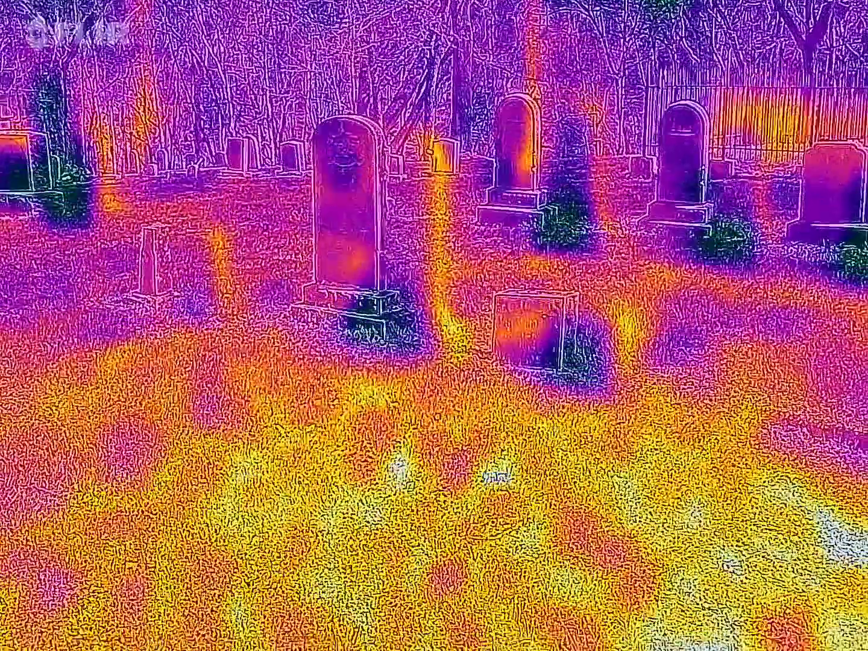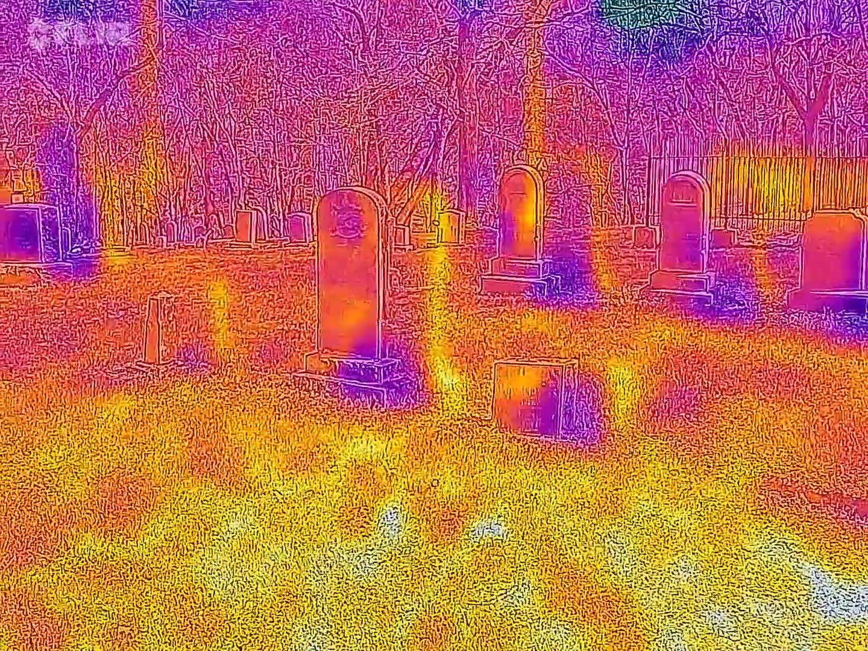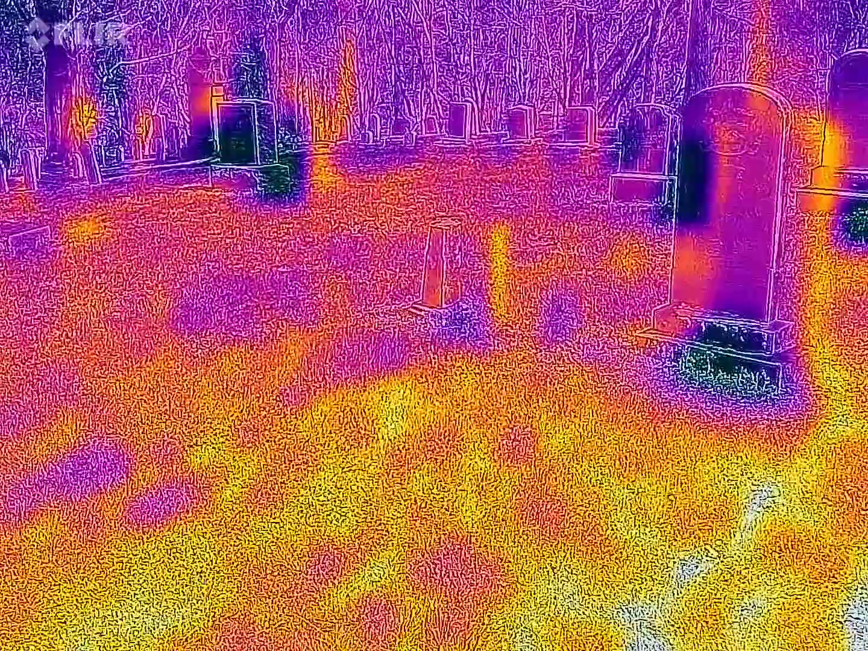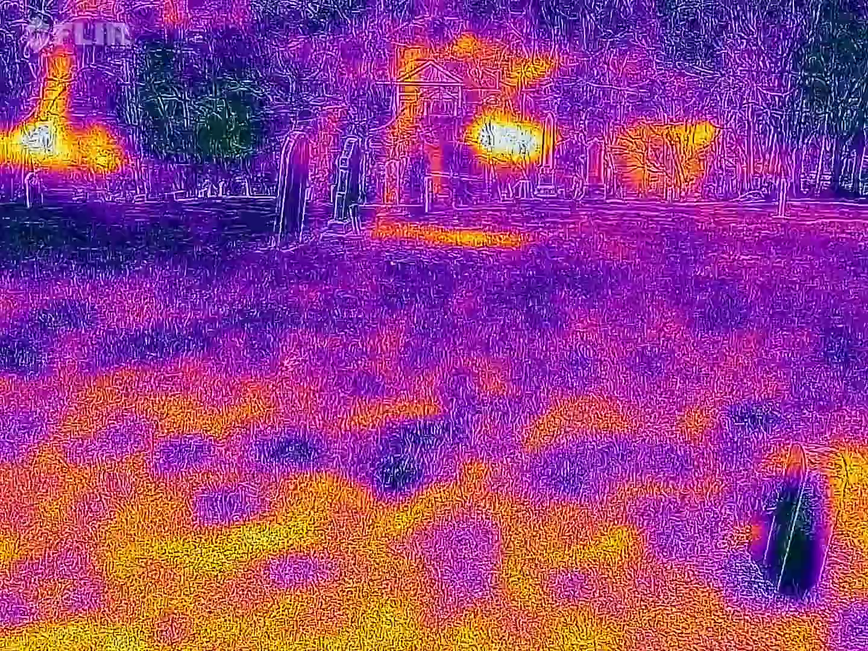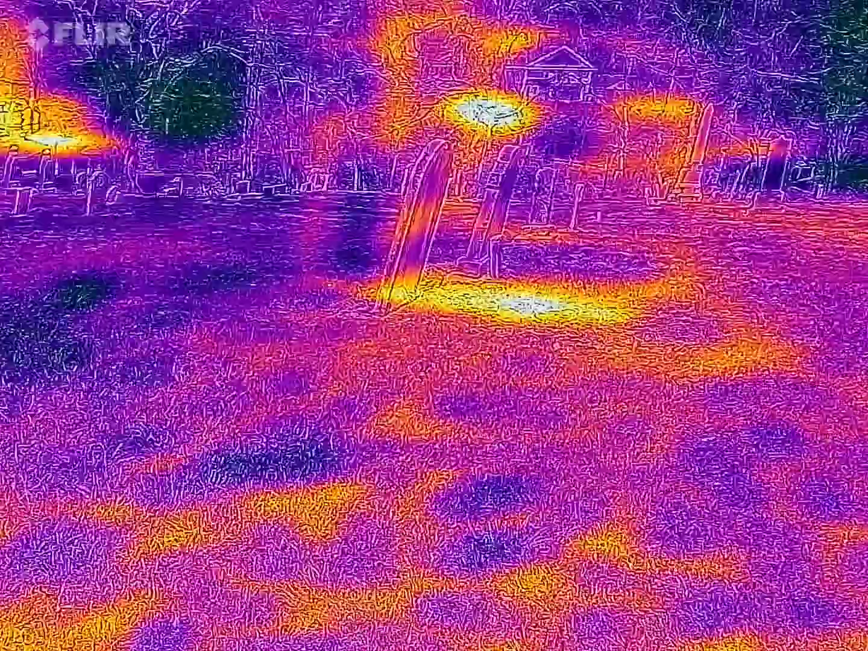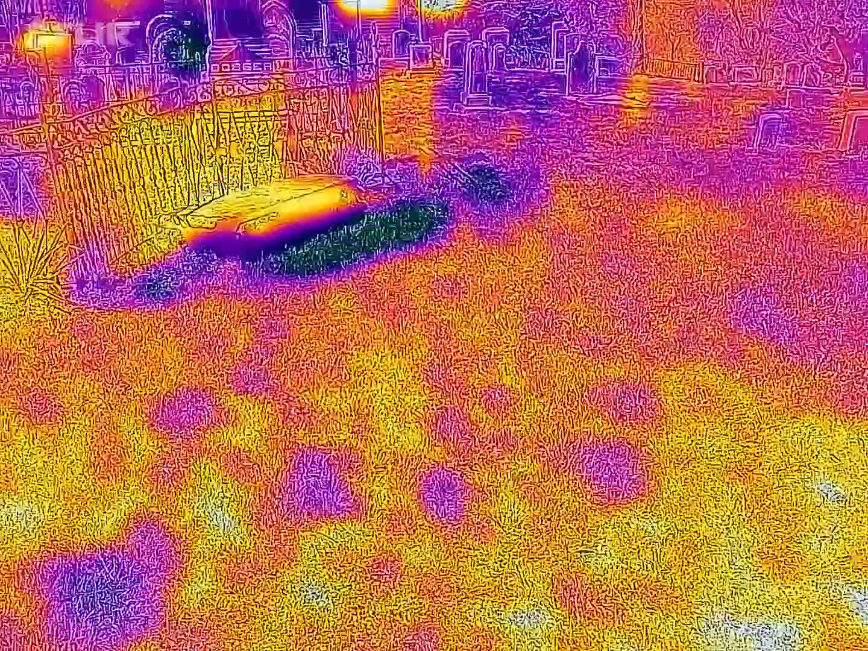Also, you may notice in this video that there's like sort of lines that overlay, sort of like an embossing effect. That is a visual overlay that lays over the heat signature to kind of give you some idea of what you're looking at while you go through the video. So it's a little bench that you can sit on. It's just a little fenced in area.